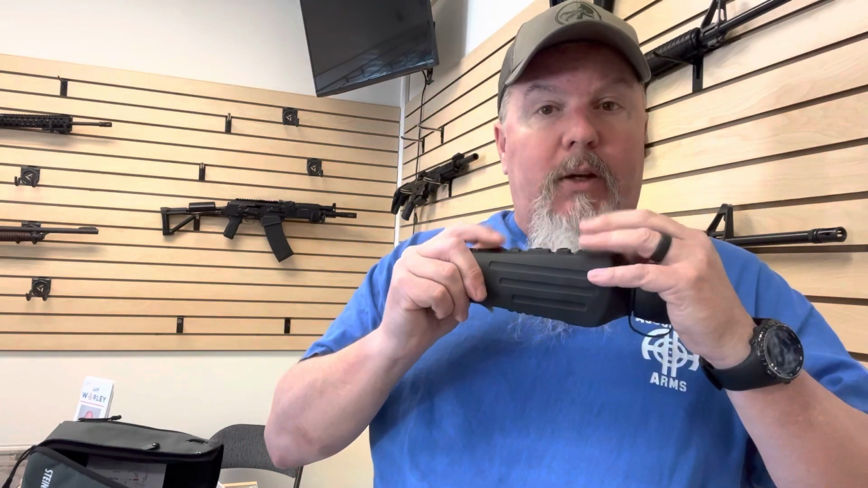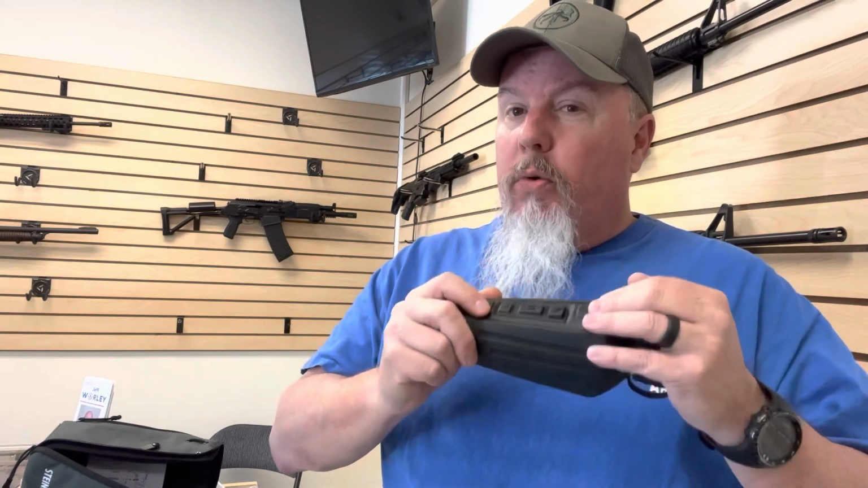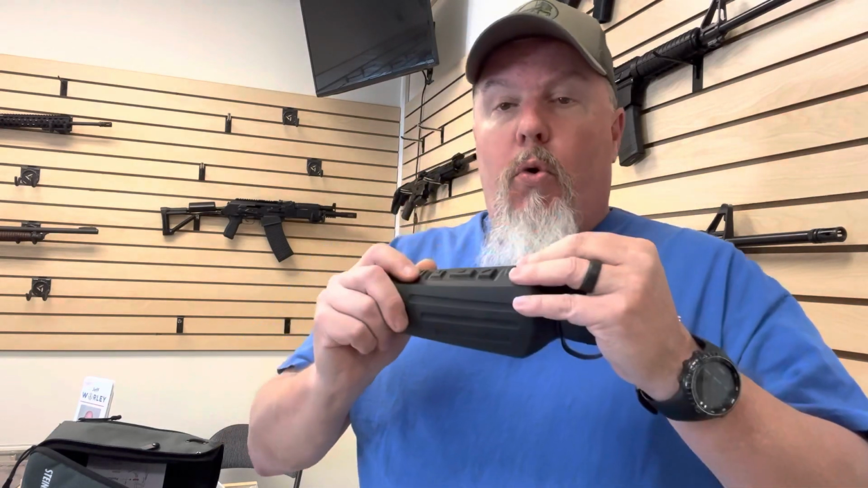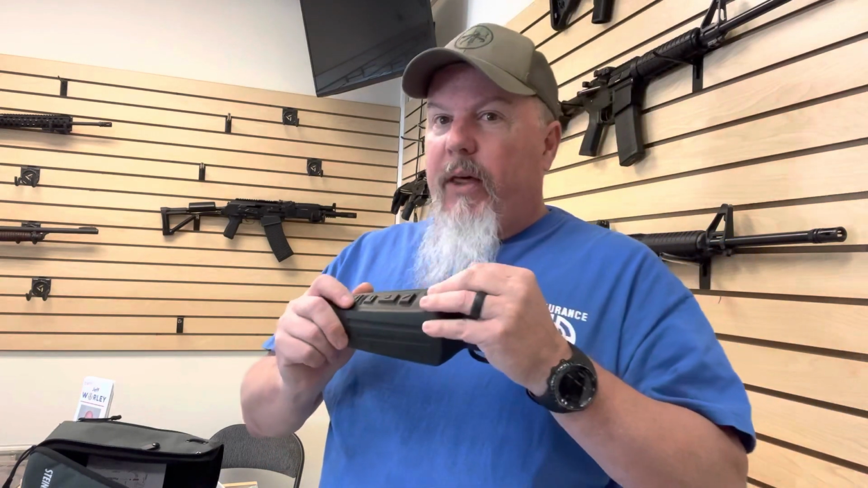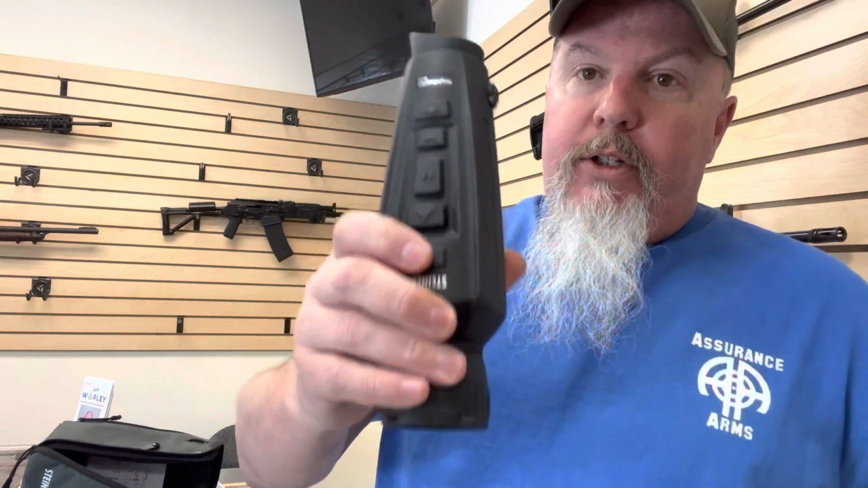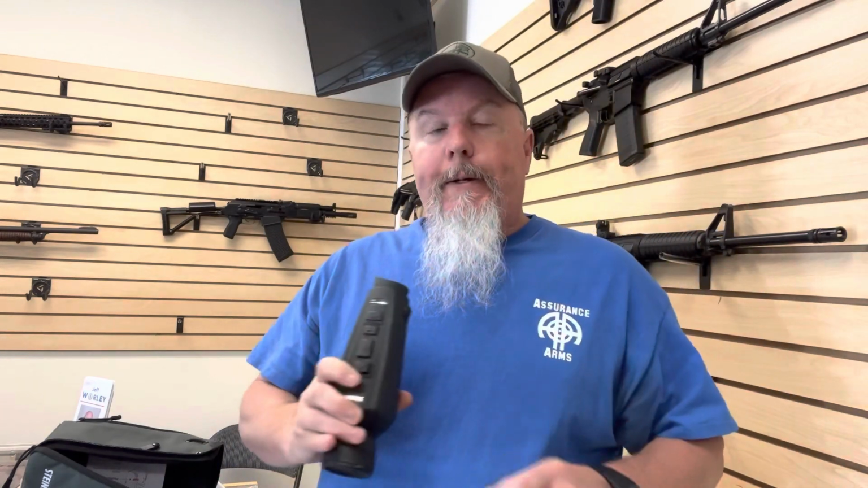I will say, some of the issues I had with this, I don't think it's the unit. I think it's because it's a dealer sample and probably been used a whole lot. And as you know, the more you charge and run it down, the more the battery life goes down. So I think that's the biggest issue with it. It took me a few minutes, but you have to hold the power button down until you audibly hear a click, and you'll feel a click, and then you let go, and then it comes on.